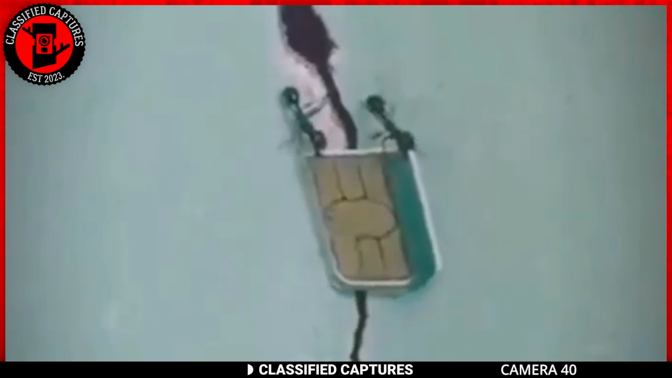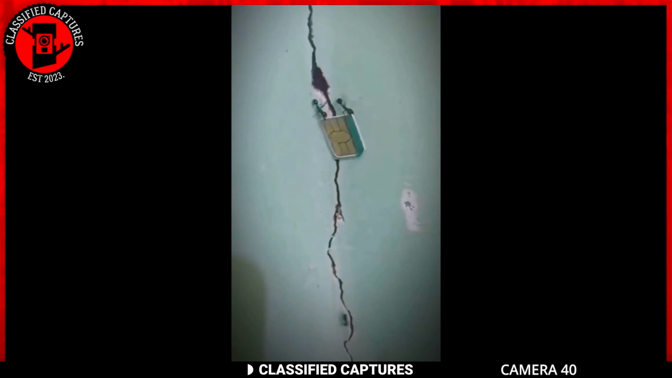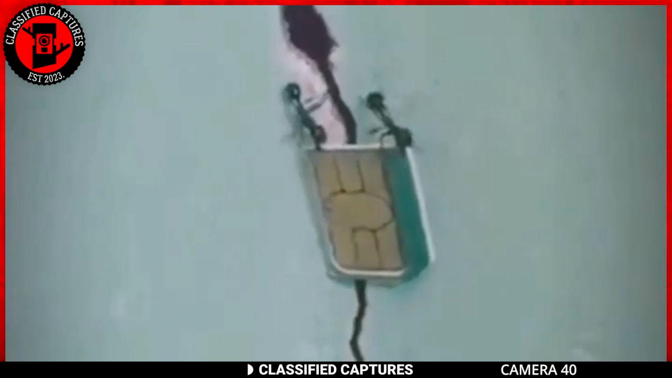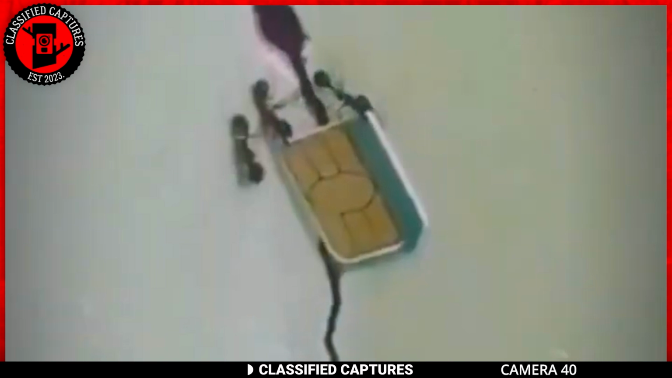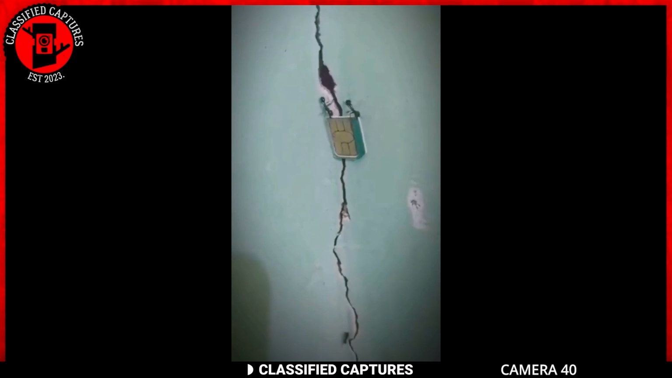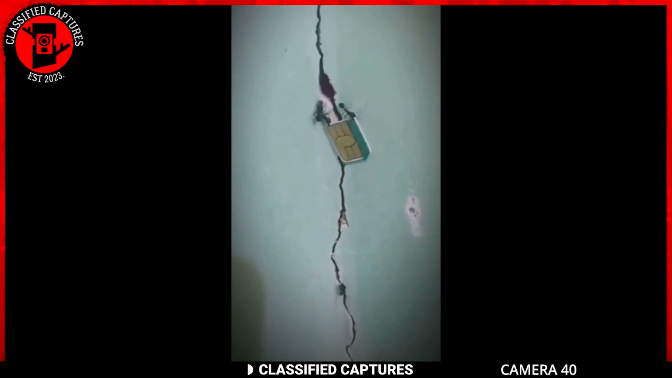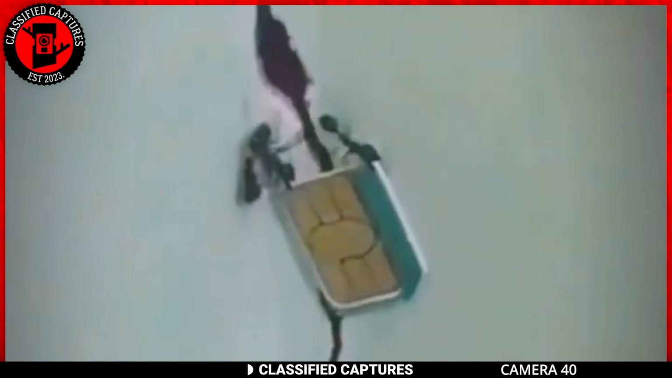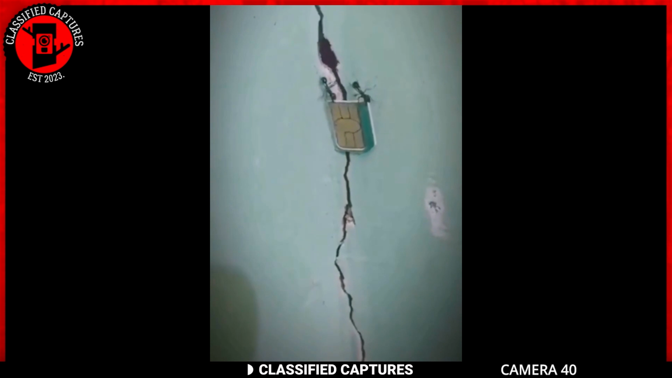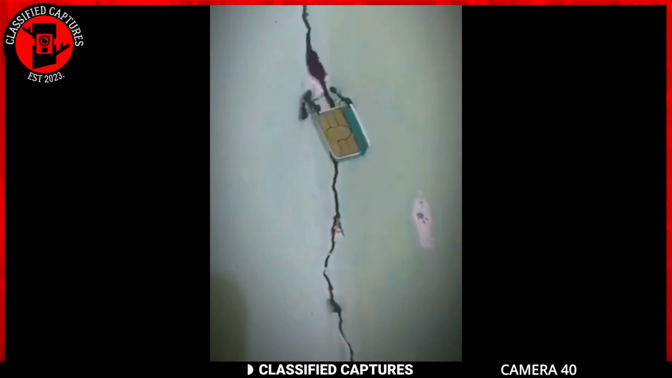Next, let's dive into the fascinating world of these hard-working insects. Take a look at this dynamic duo of ants, determinedly hauling a tiny SIM card through the maze of cracks in a wall. But what could possibly drive these tiny messengers to undertake such a peculiar mission? Could they be harboring a secret telecommunication network within their covert hideout, relying on a SIM card for connectivity? It's a captivating idea that these ants might be the unseen masterminds of a miniature technological empire.